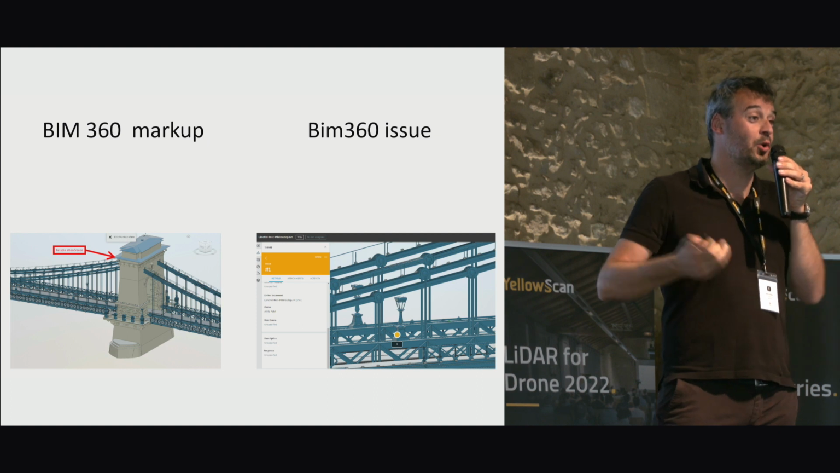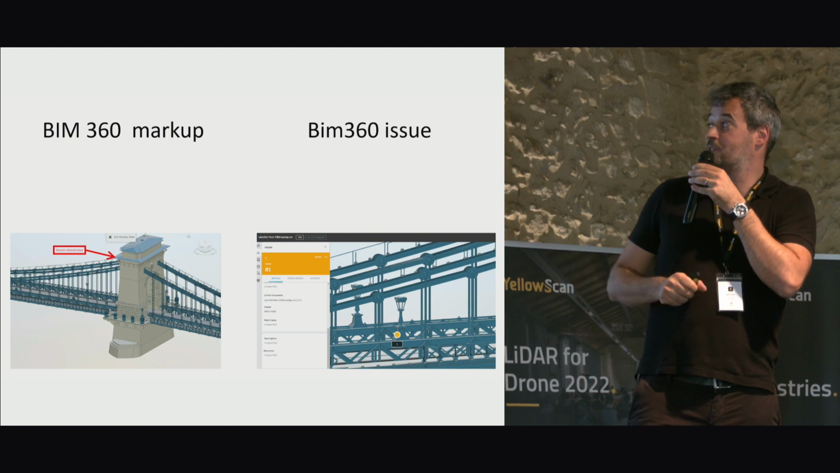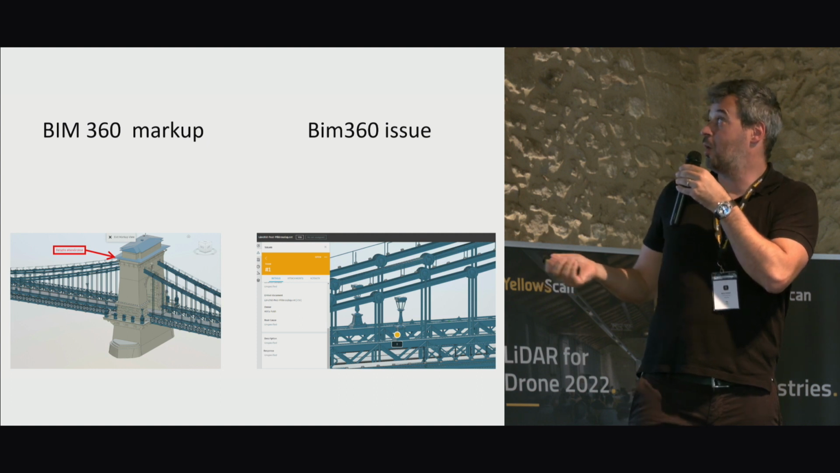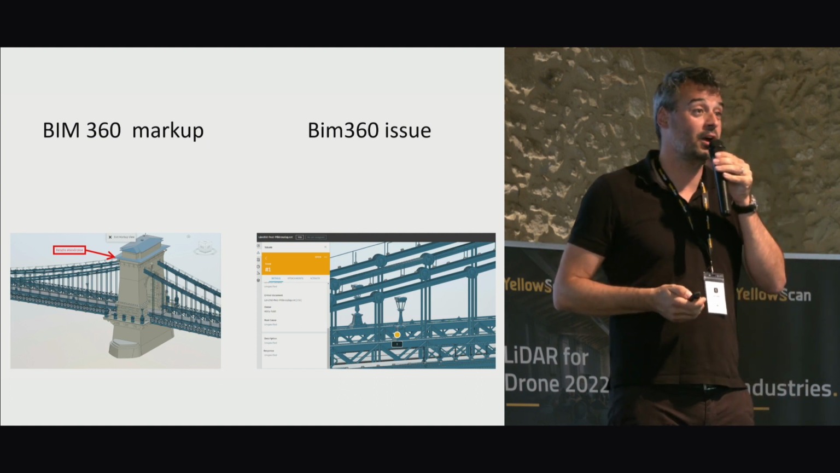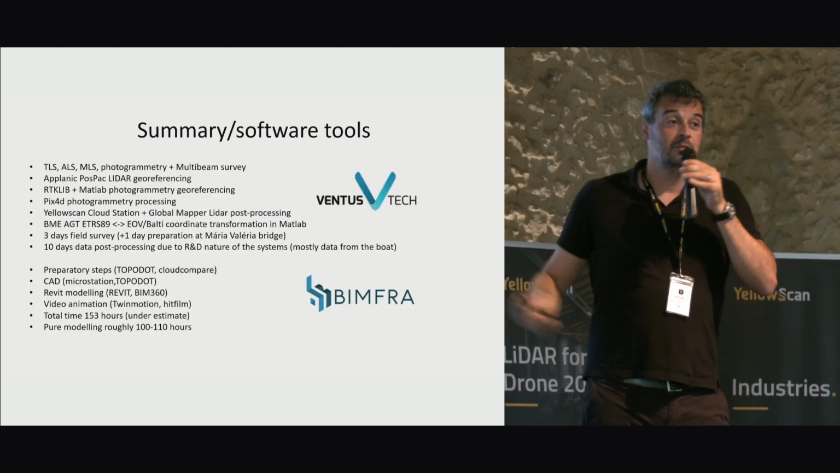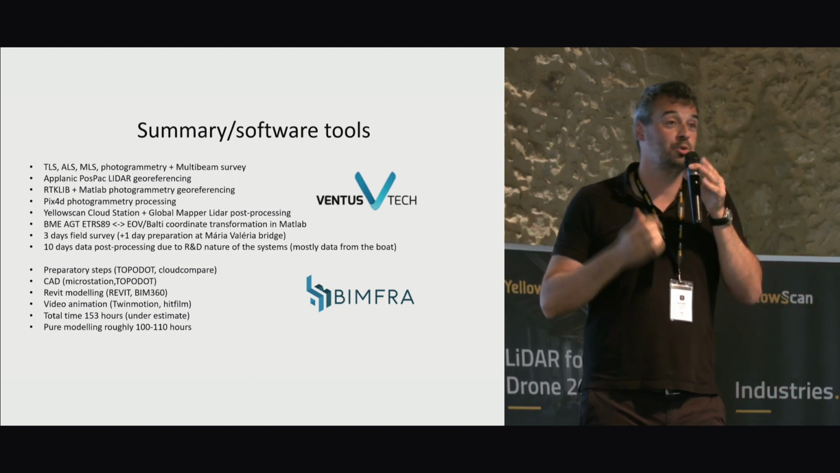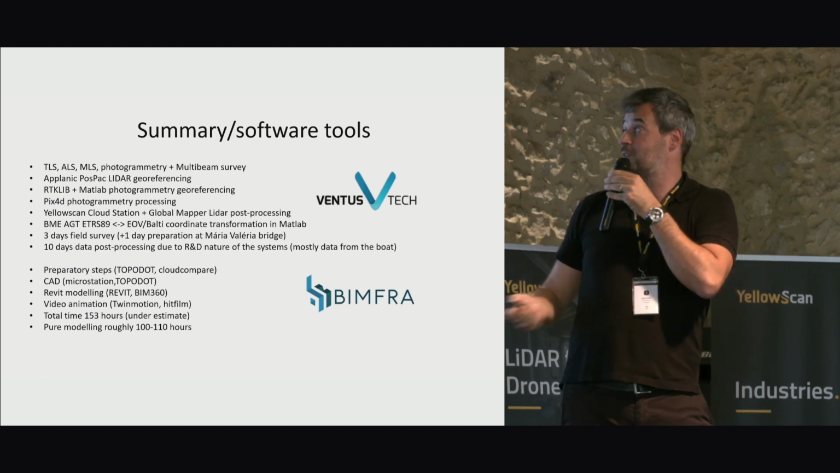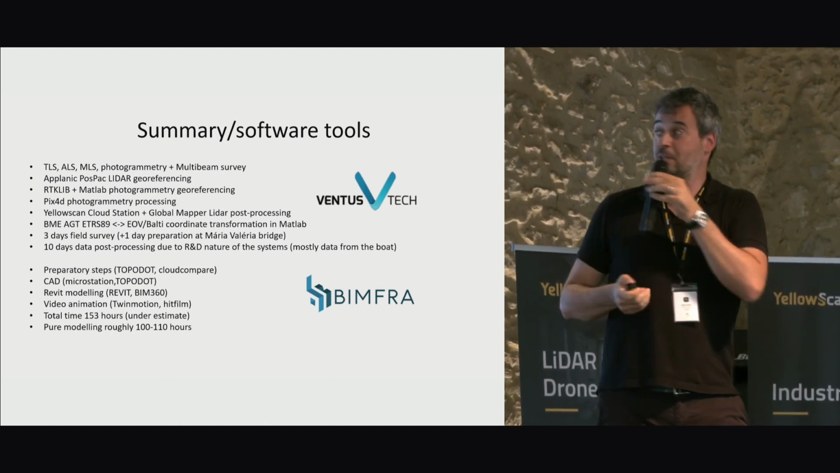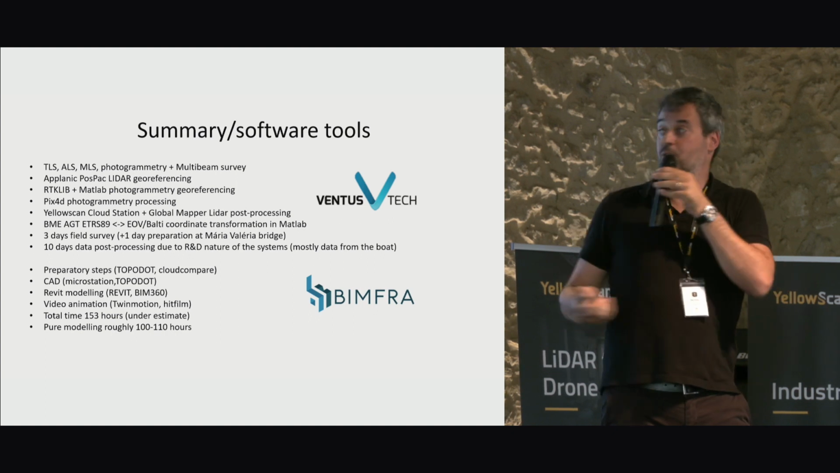And then, of course, if you have a large project with many people working together, it is very important to have consistent communication between team members. So marks and issues in BIM 360 are, I think, a must-have if you have a larger project. So just in summary, we have data capture from different sources. We have different software tools with which we post-process the data and put it together into a consistent picture, based on which the team doing the vector feature extraction started working.